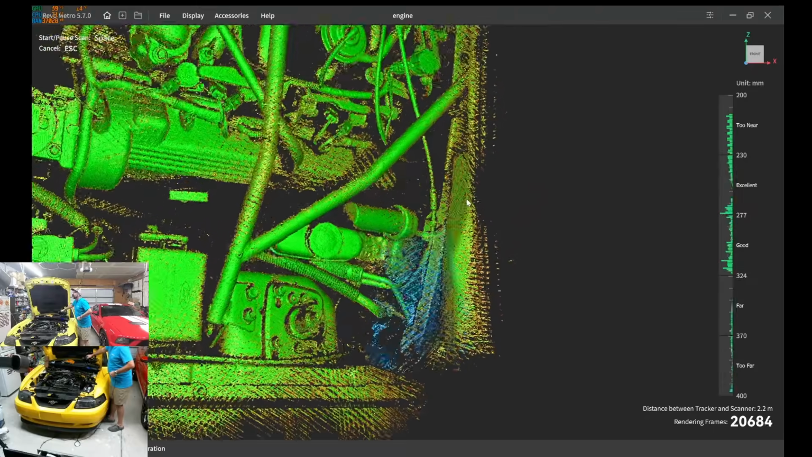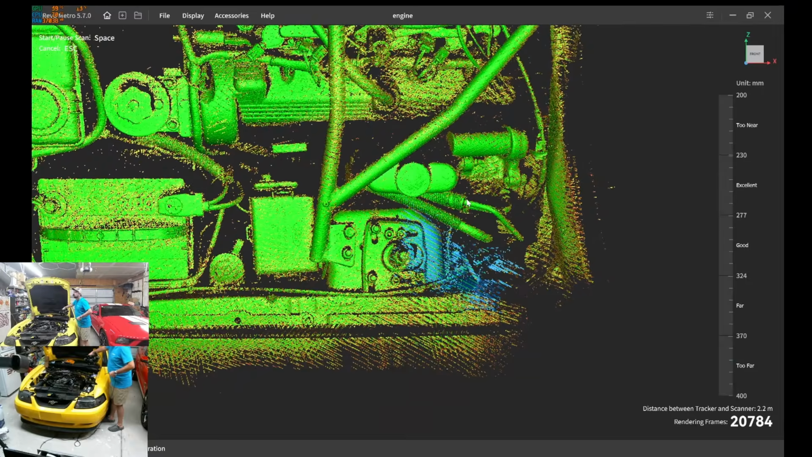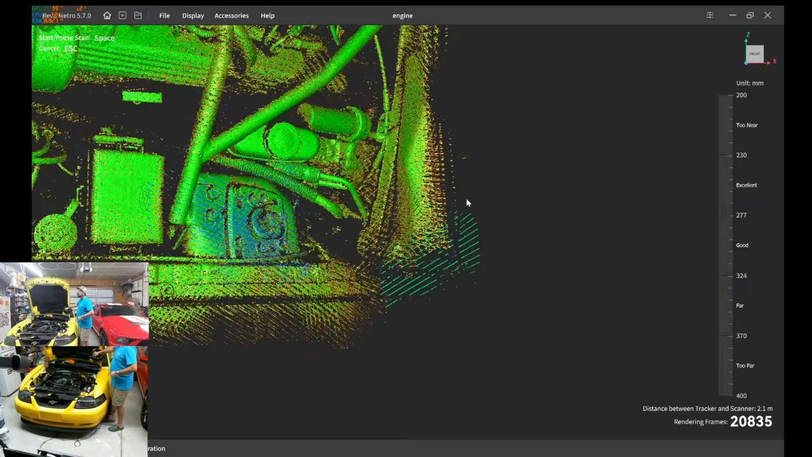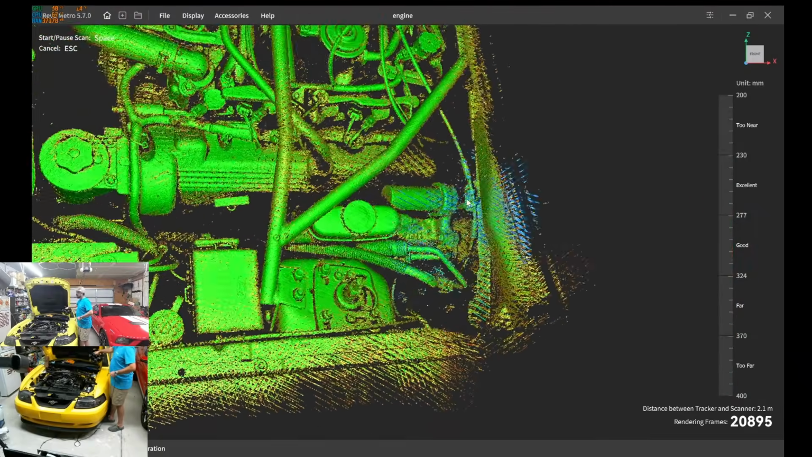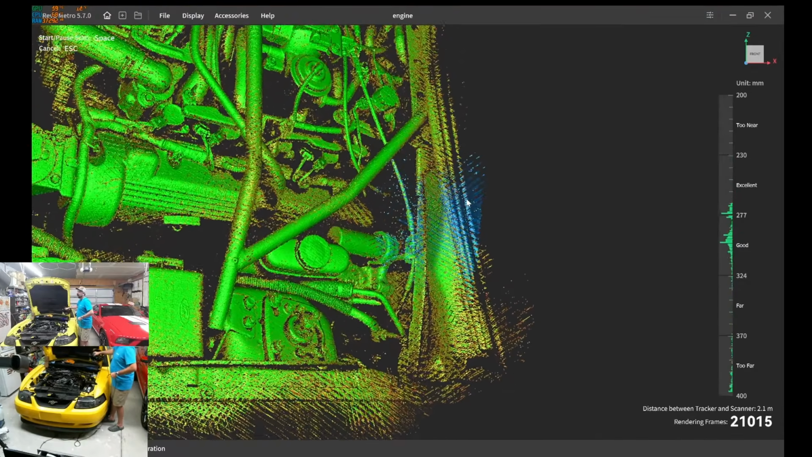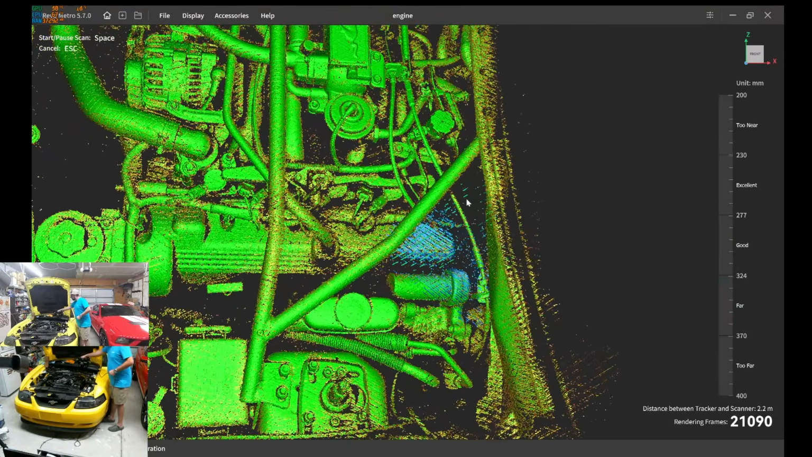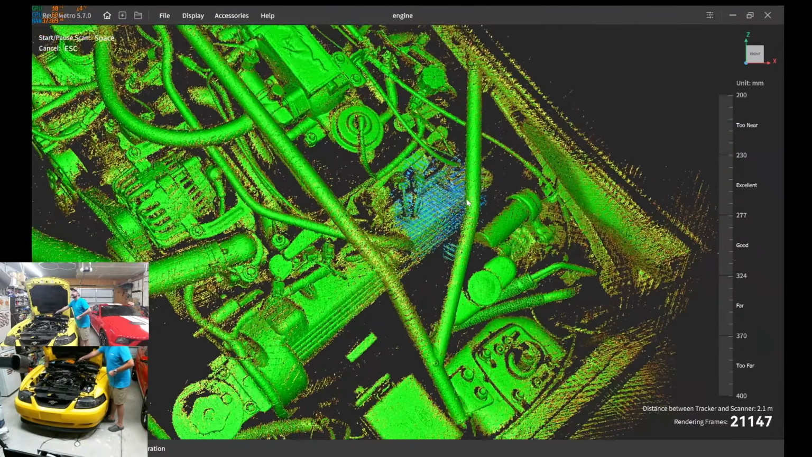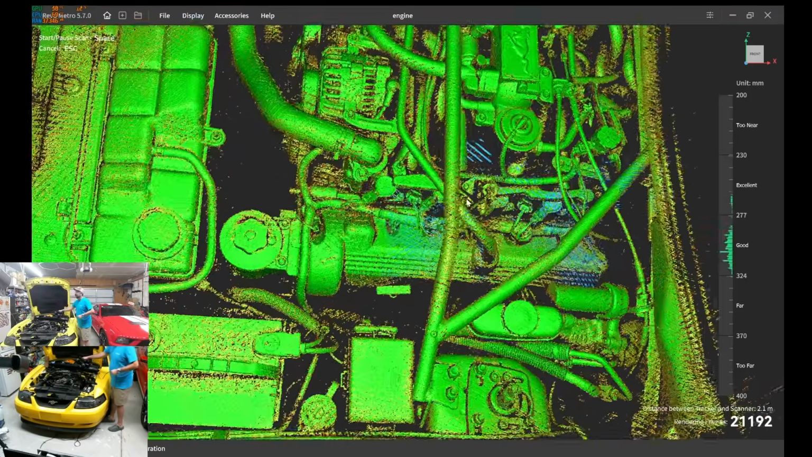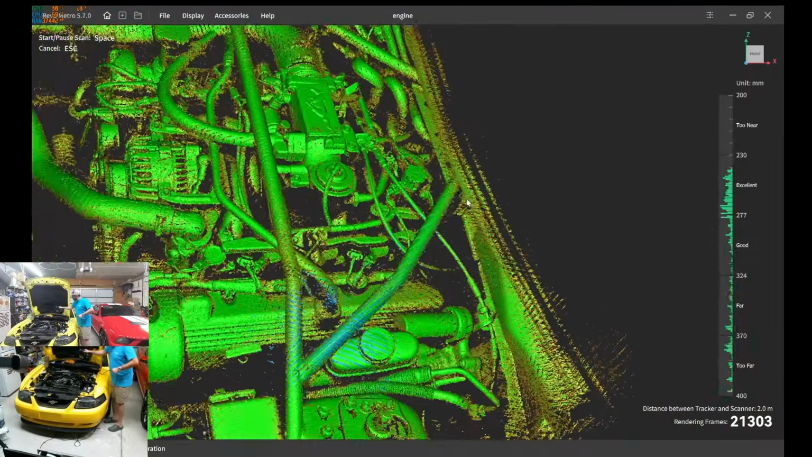There we go. Got some more of this firewall. And that firewall's got black plastic right across the edge of that. Get some of this cowl. Why not? We're here. Trying to force it in there to get some of that valve cover. And of course I can't get too close because of this cage, but if I was really needing to scan this, that strut tower can come right on off.